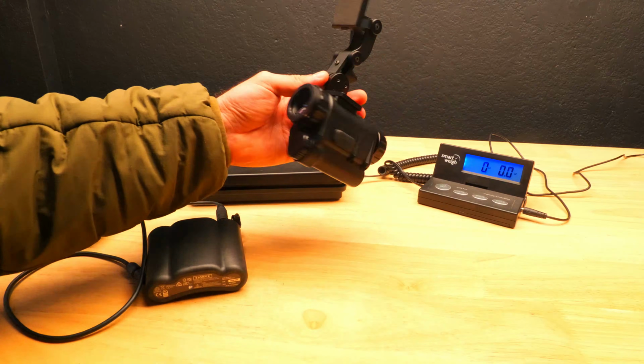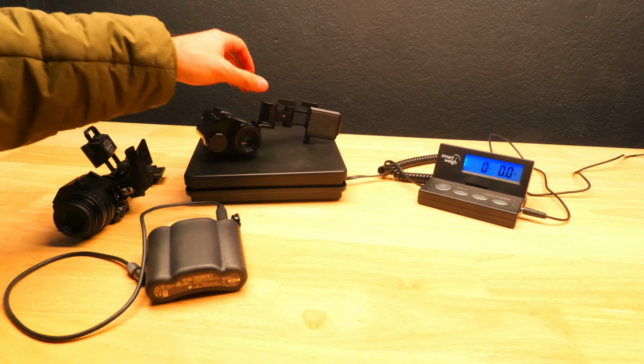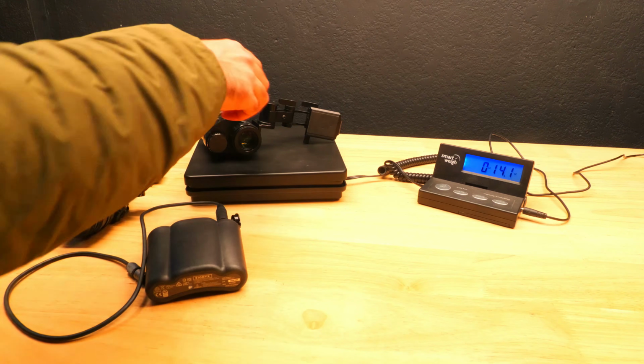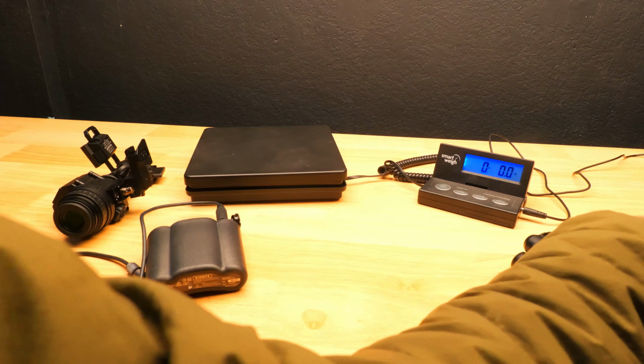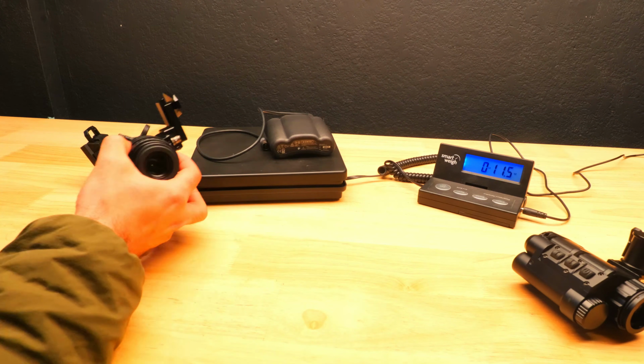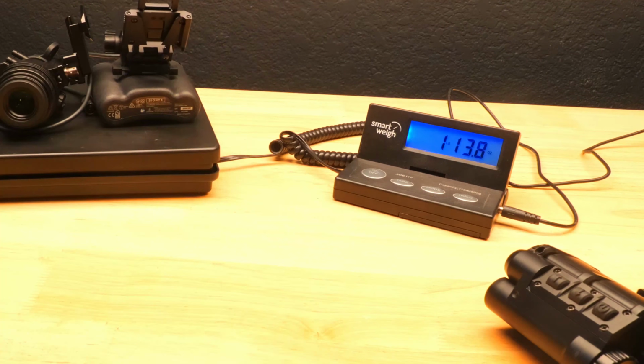When all is said and done, there are some pretty staggering differences between the weights of these two setups. With the NVG30 and the mount, the weight is a little over 14 ounces, but adding a more heavy duty mount will definitely increase the weight. With the Opsin battery pack and mount, this configuration weighs in at nearly 1 pound 14 ounces, which is considerably heavier, but you will get over double the runtime with this setup.